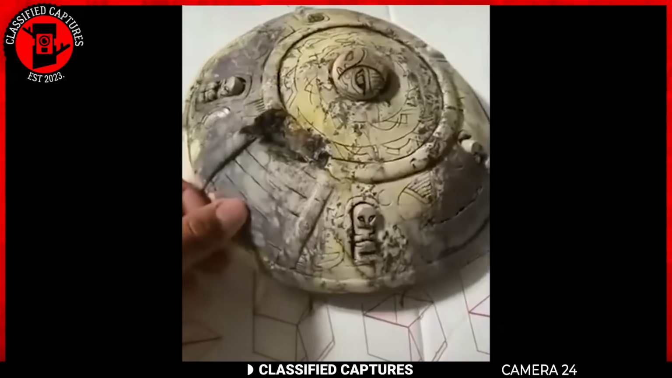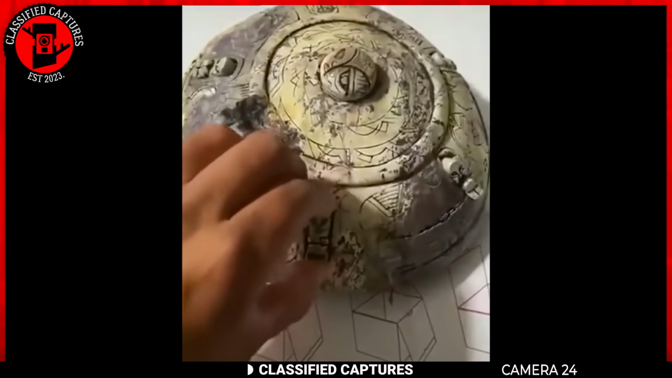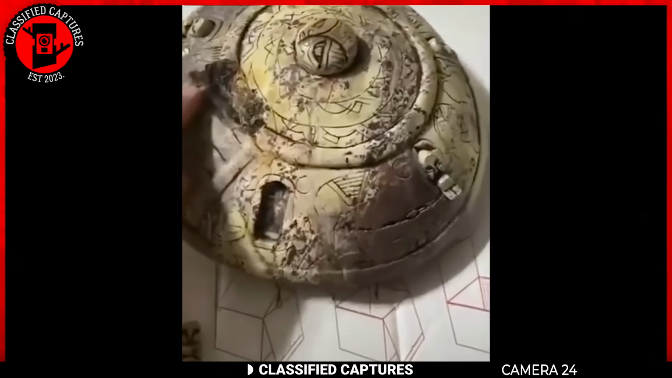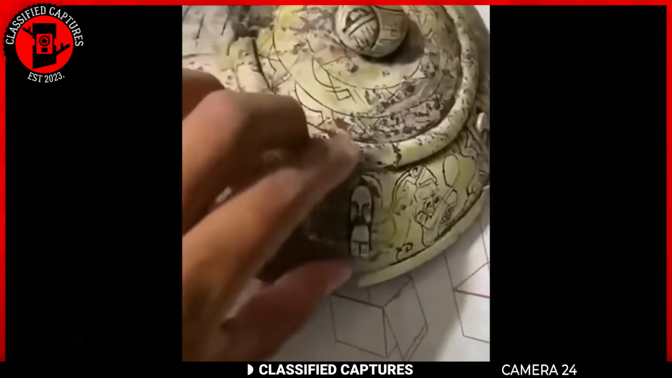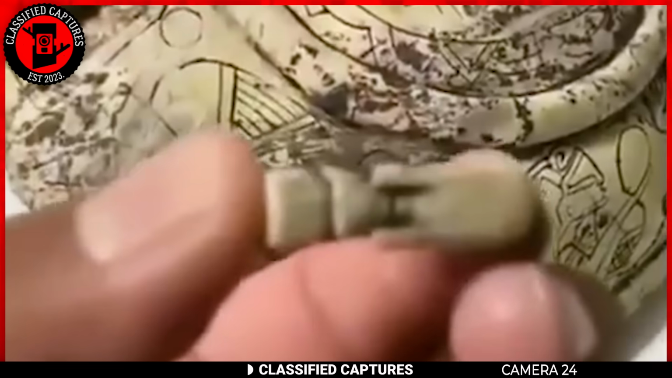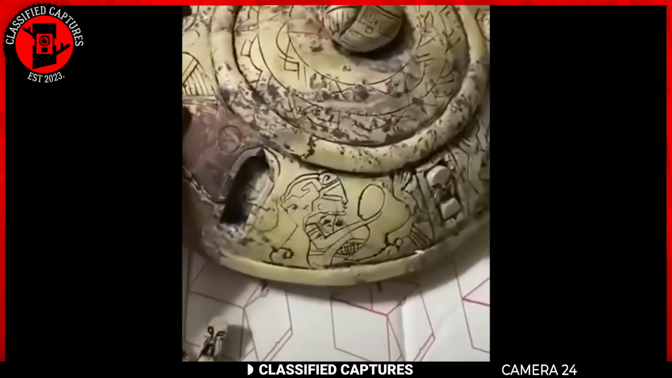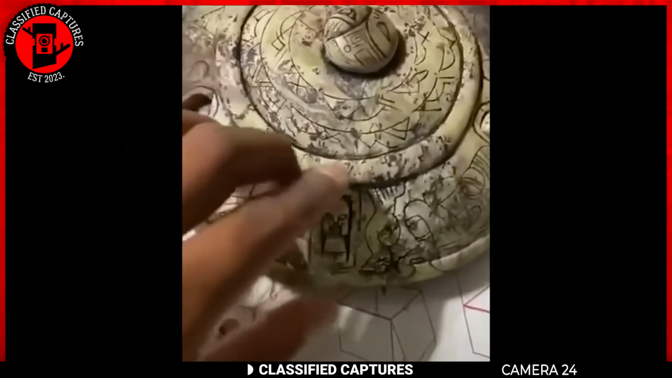Our fascination with the unknown takes a peculiar turn with the discovery of an unconventional artifact, a miniature flying saucer adorned with cryptic symbols and detachable parts. It's like stumbling upon a cosmic puzzle, leaving everyone perplexed about its origins and purposes.